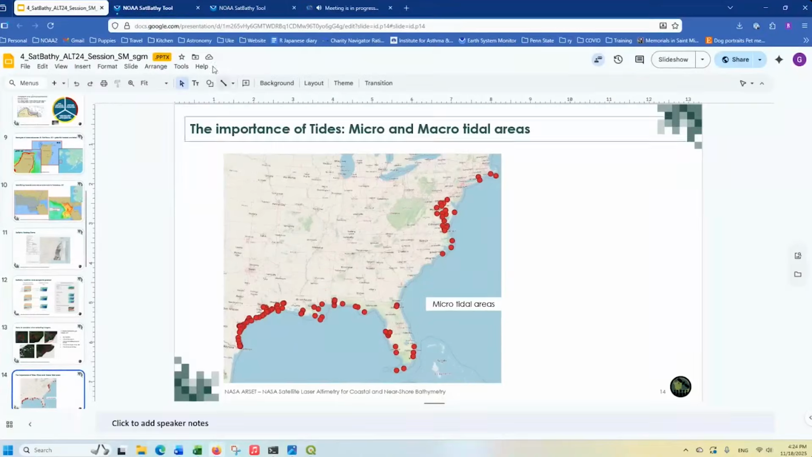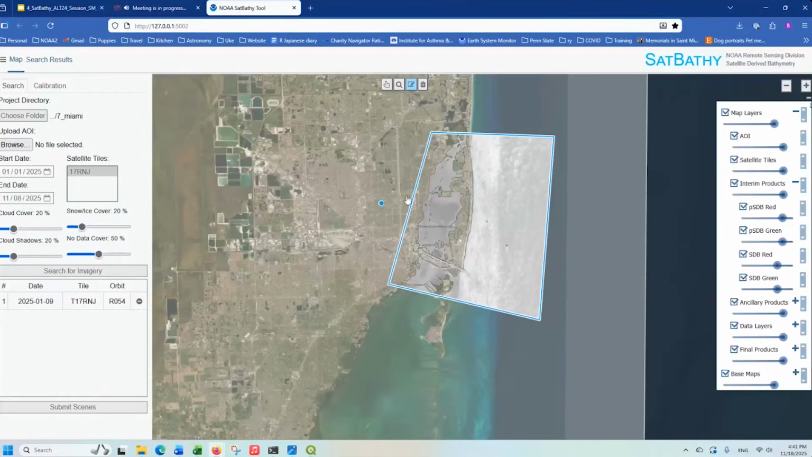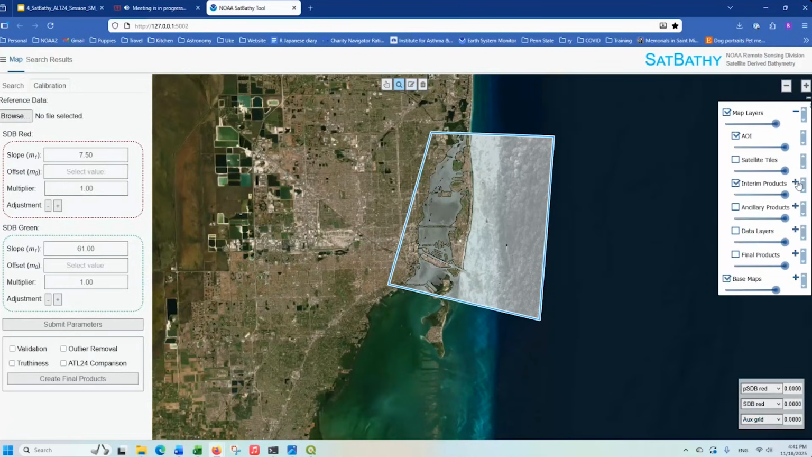So I'm going to see if it's ready, and it is. Process is complete. I'll take a look at our map results. As you can see, there are our items. Take off some of these, a little easier to see. So this is the PSDB red and the PSDB green. We're going to focus on the PSDB red first. So now I'm going to walk you through the simplified calibration procedure.